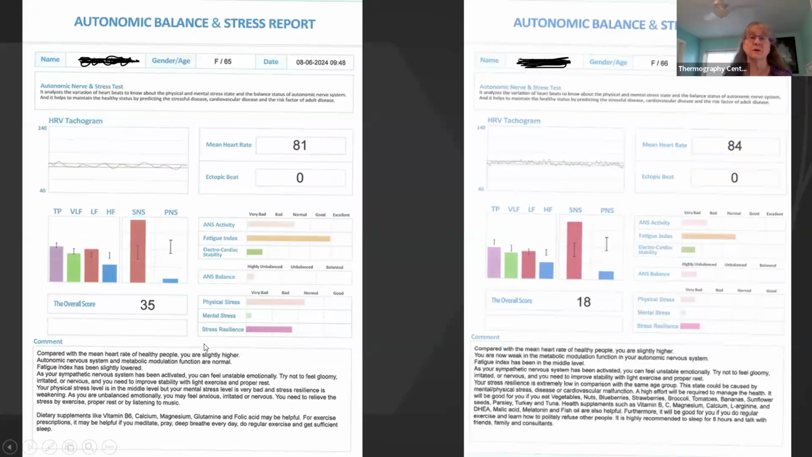Second page of this report. You can see here, her autonomic nervous system was strong. She still had stress back then, most of it mental, but she was doing pretty well, score of 35. Now, her autonomic nervous system has weakened.